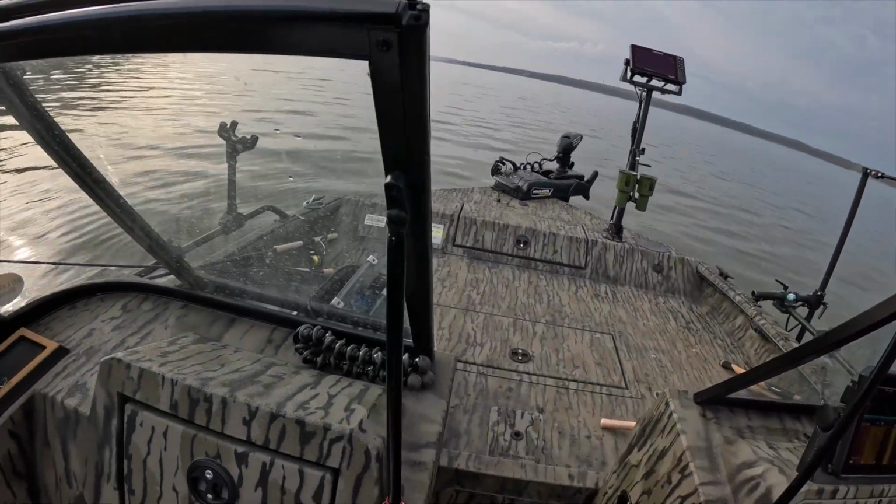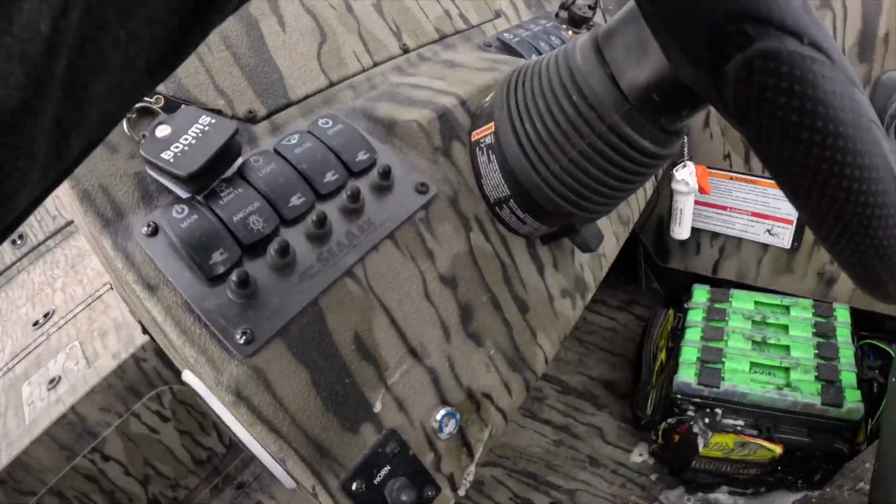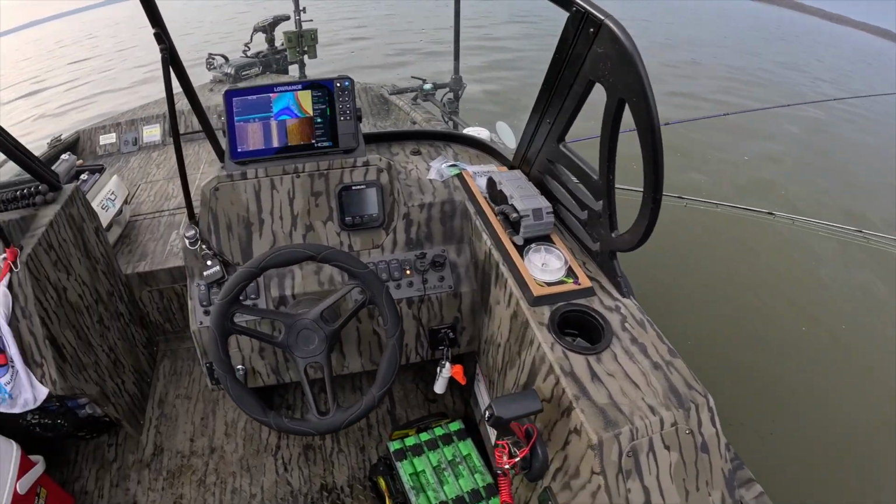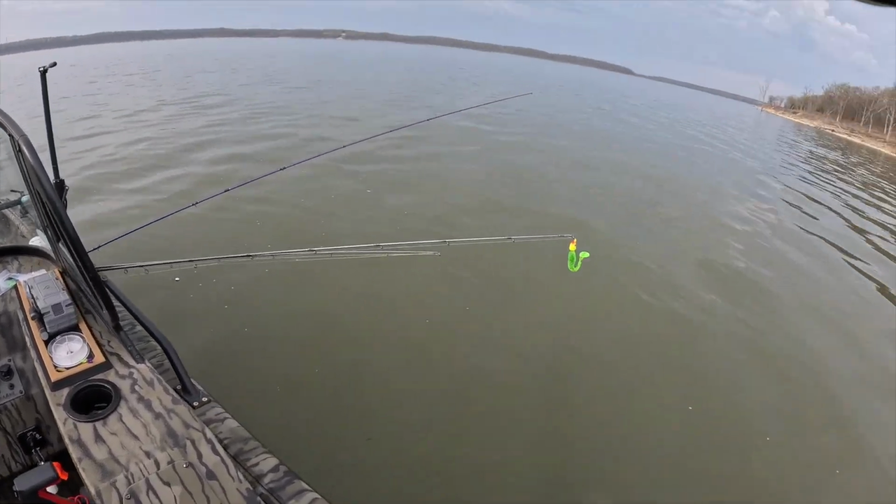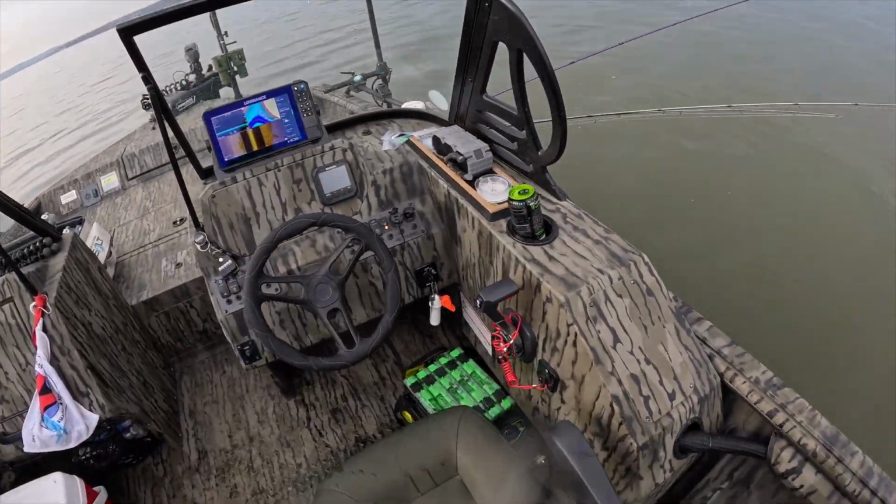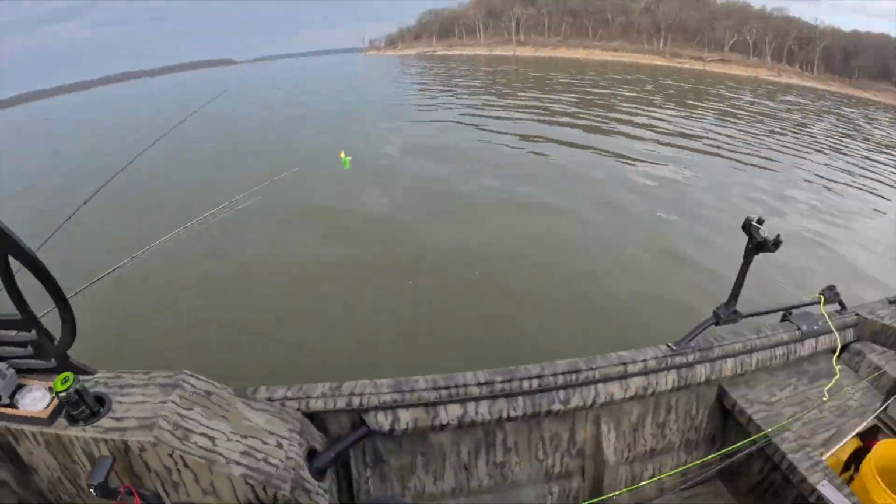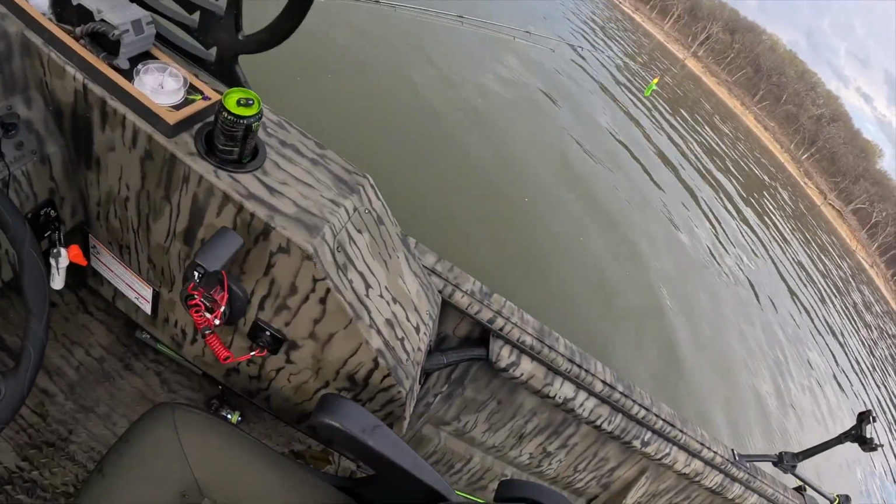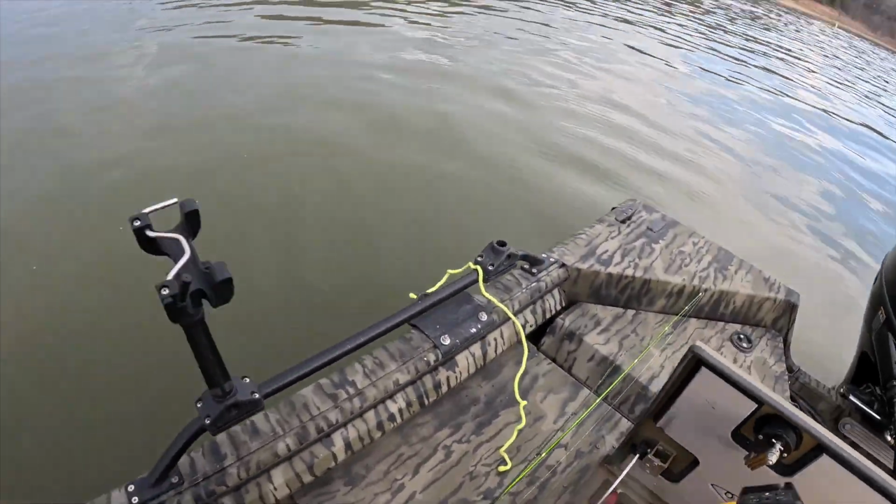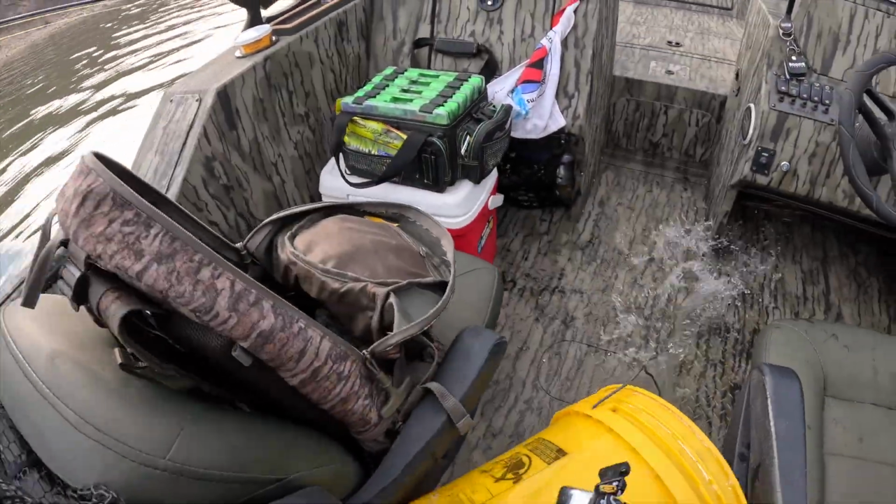I'm gonna probably want to have my rain jacket handy. Ah, shoot, dang it. Fish line, baby. That's nice. Real nice. But luckily, I got my fish bucket.